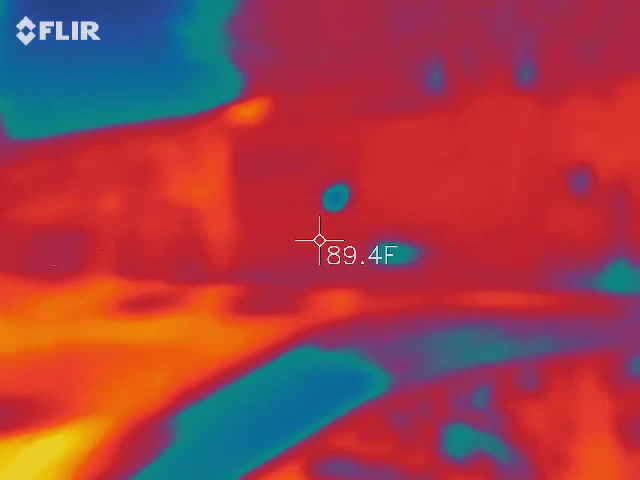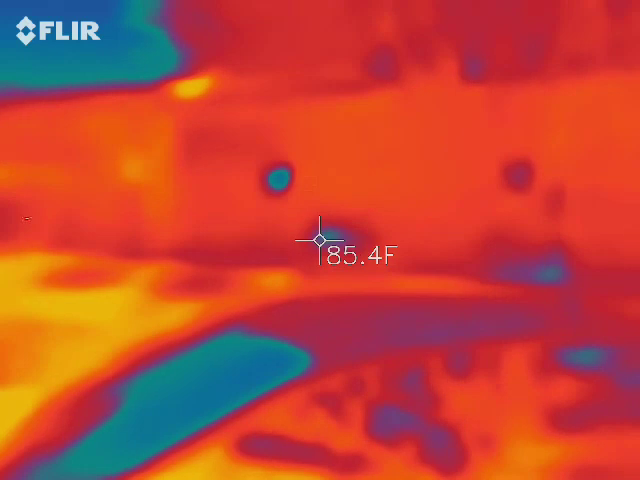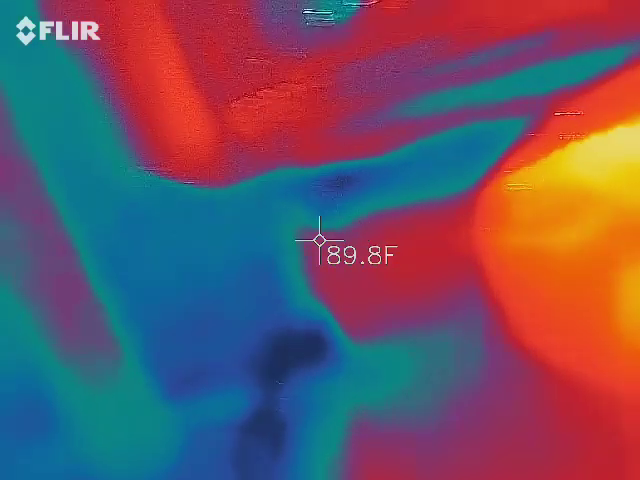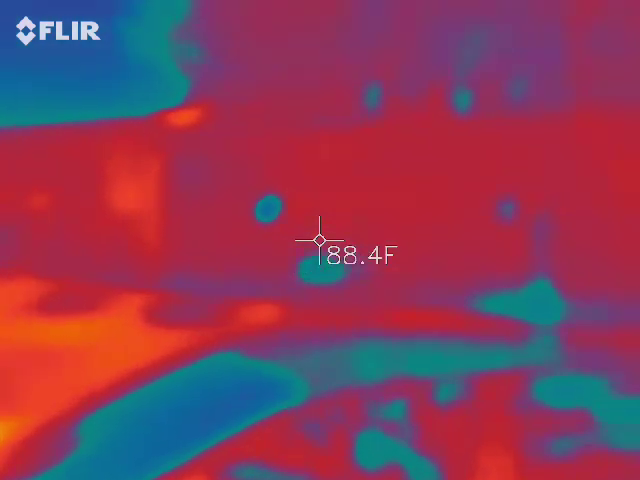Dark spot. Hello. That's not cold enough. What? No, it's just smaller. I was trying to see.